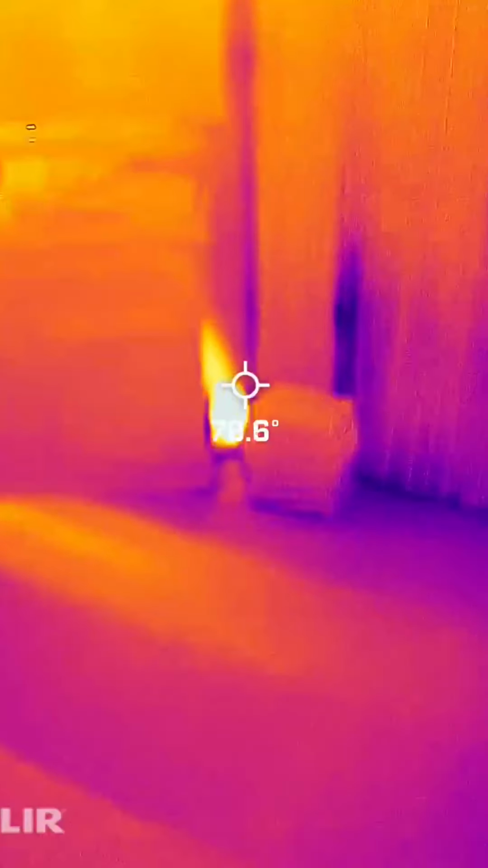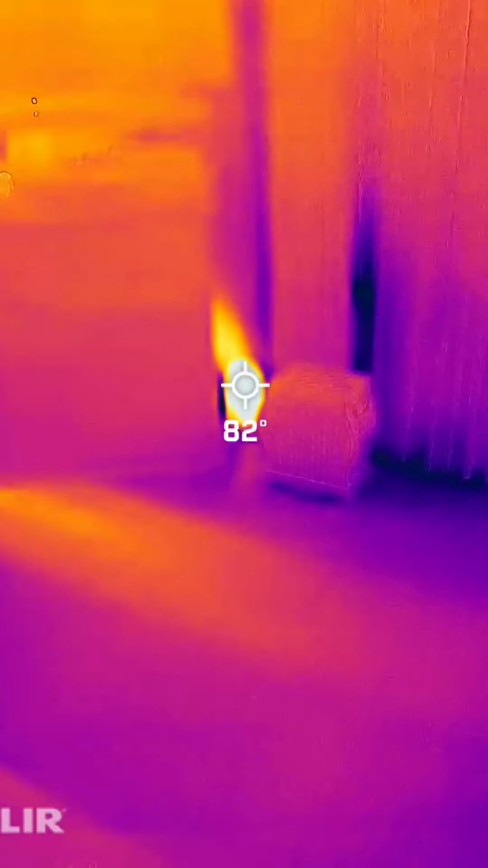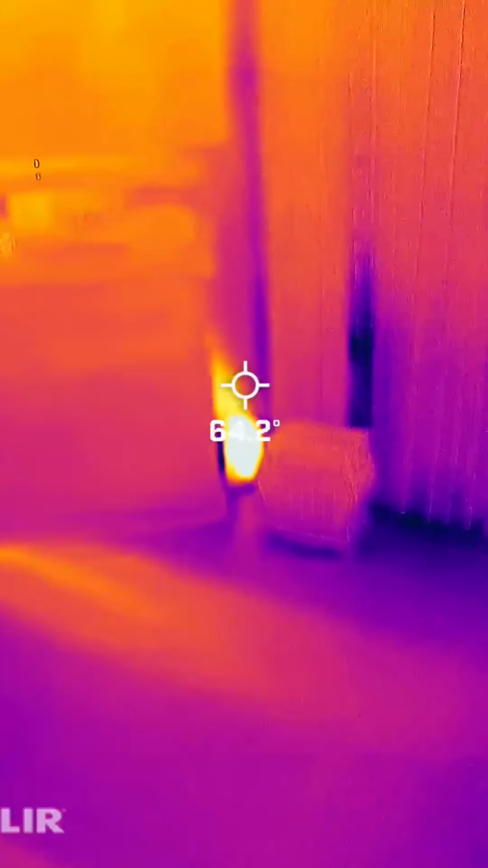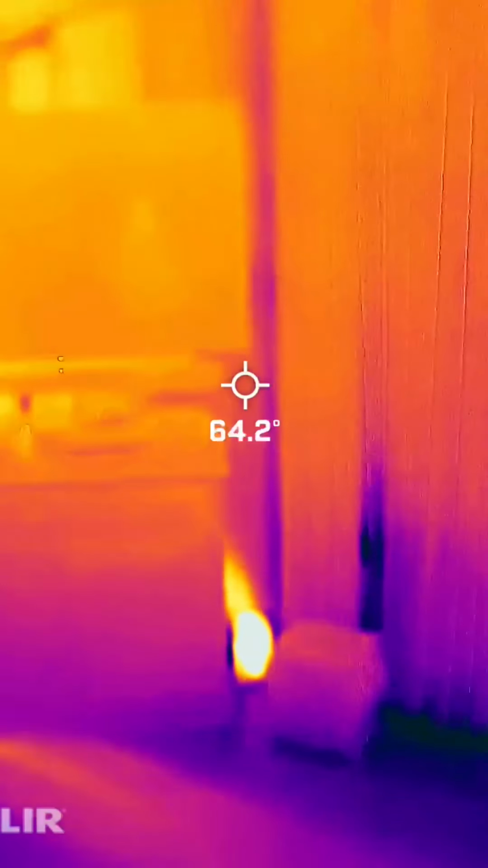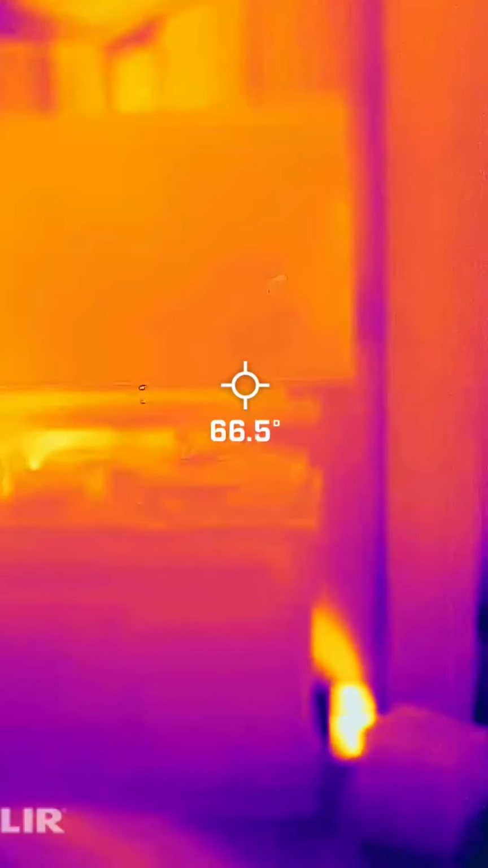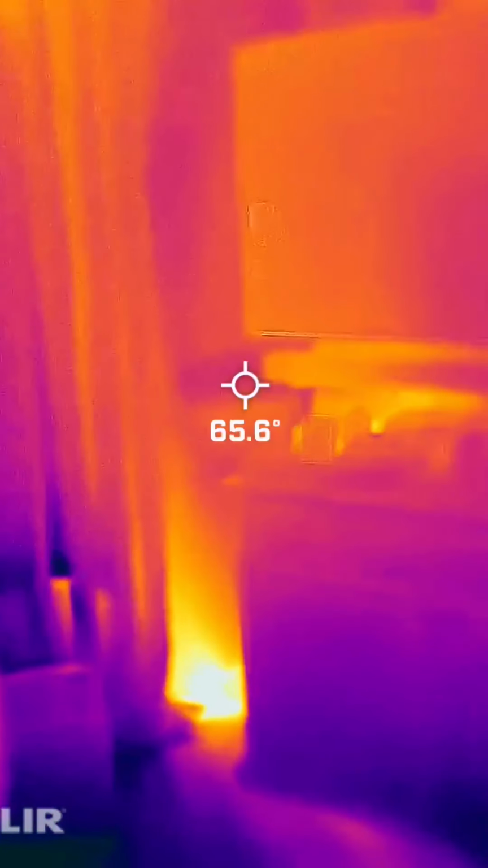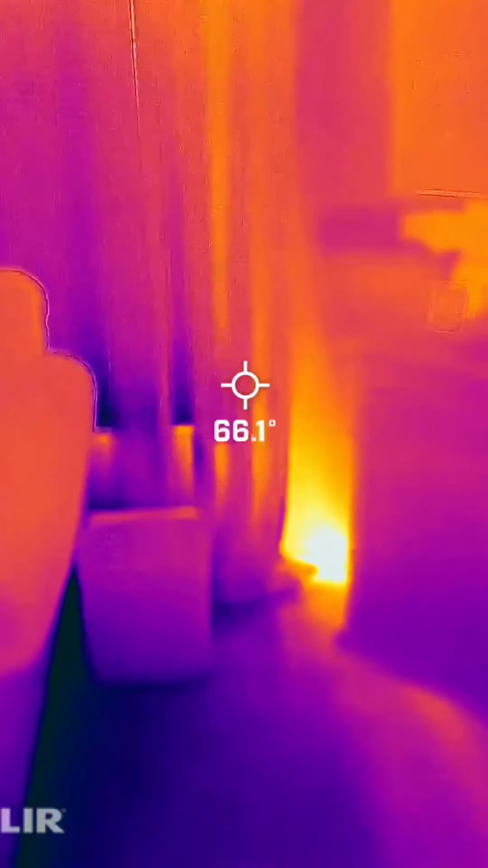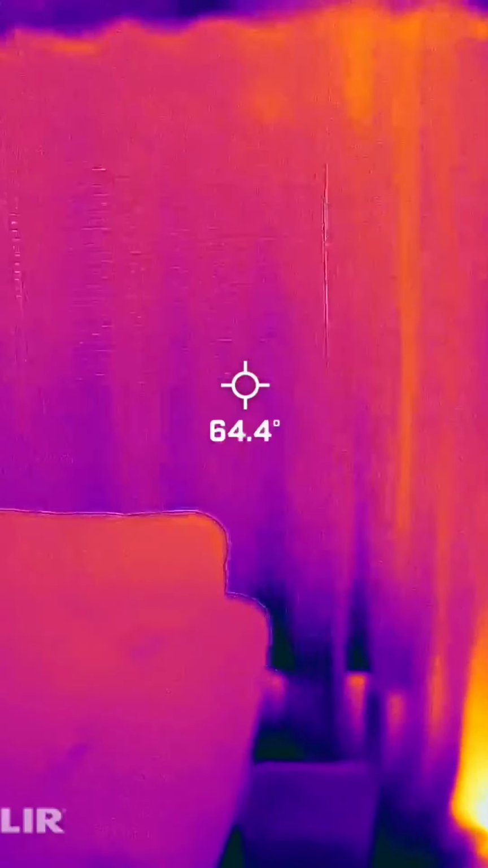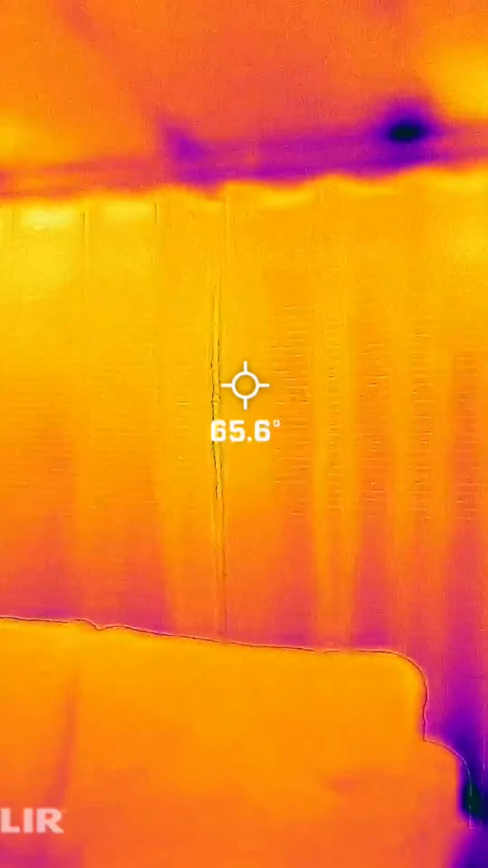This is my Comcast router down here. 85 degrees. Not a problem for the wintertime, but in the summer, I guess you can appreciate the extra heat coming off these things. My TV. Here, this window, you can see, again, towards the top, the heat rises.